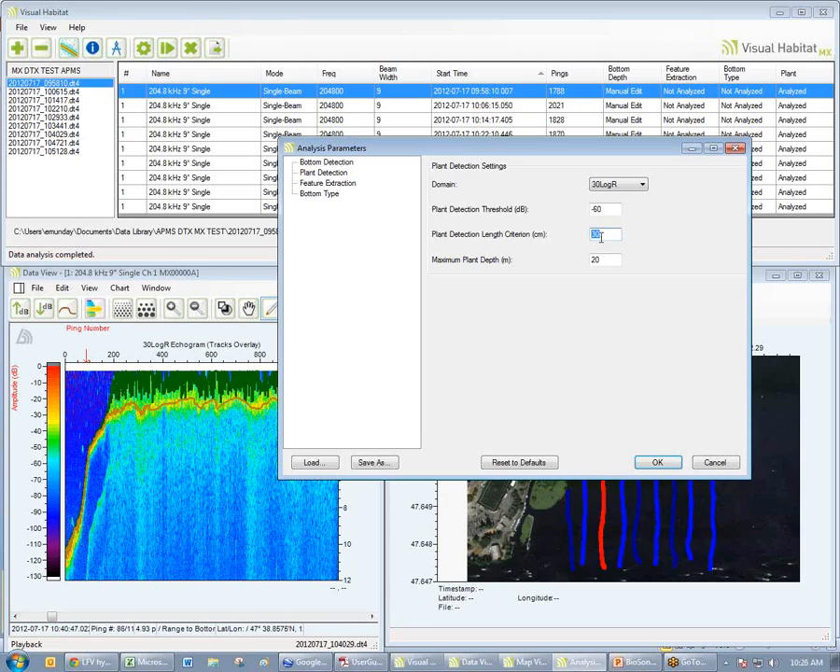So I can set this minimum here at 20 centimeters, 30, whatever it is that I want to use as the minimum identifier for plant. Likewise, if I know plants do not grow in water that is over a certain depth, I can enter that here. So this will eliminate any false positives in deep, deep water where we might be going through deep pools or pockets. We don't want to have plants show up on our map where we know they're not capable of growing. So here we're setting it at 20 meters.